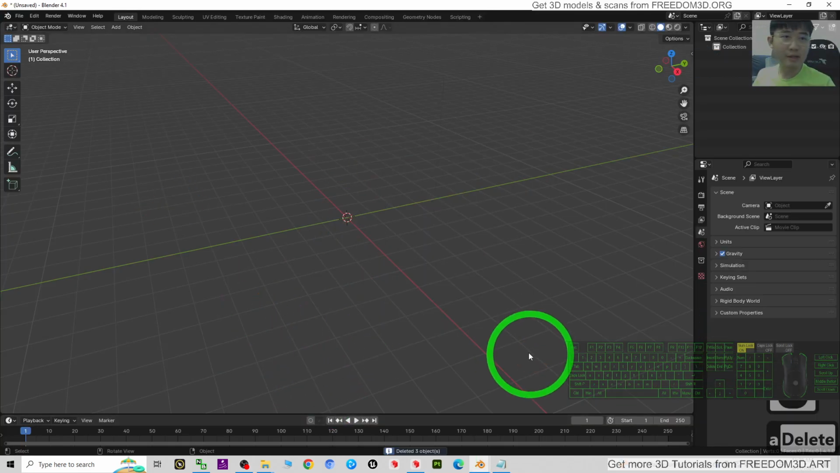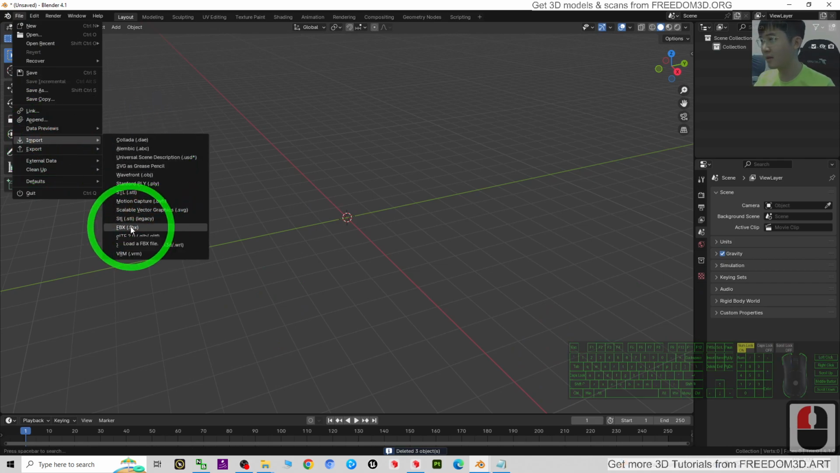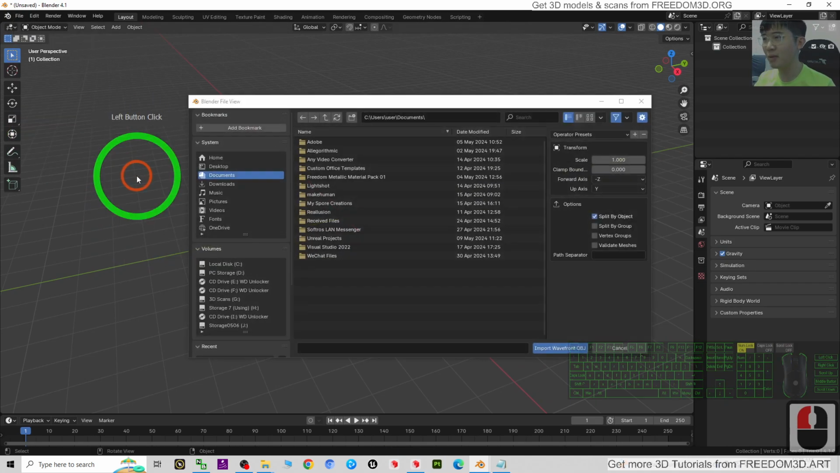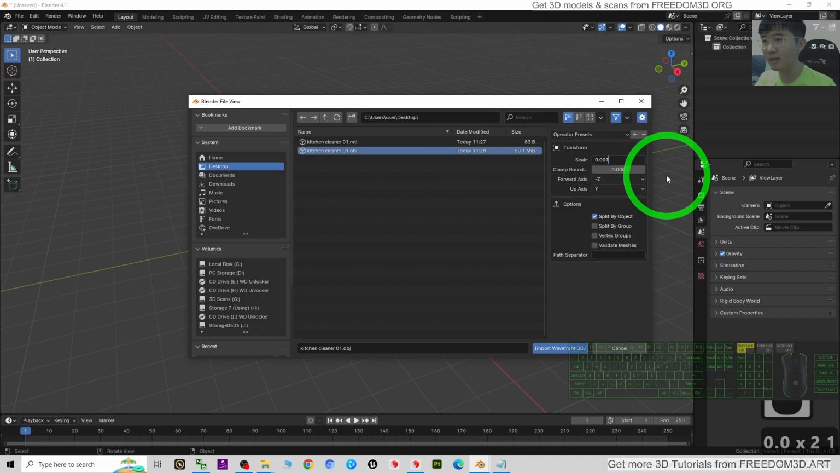Press A and press delete to delete everything. Then click File, Import, FBX. But it is an OBJ, so just import the OBJ first. On the desktop, OBJ, the scale, just put it as 0.001 and import the OBJ.